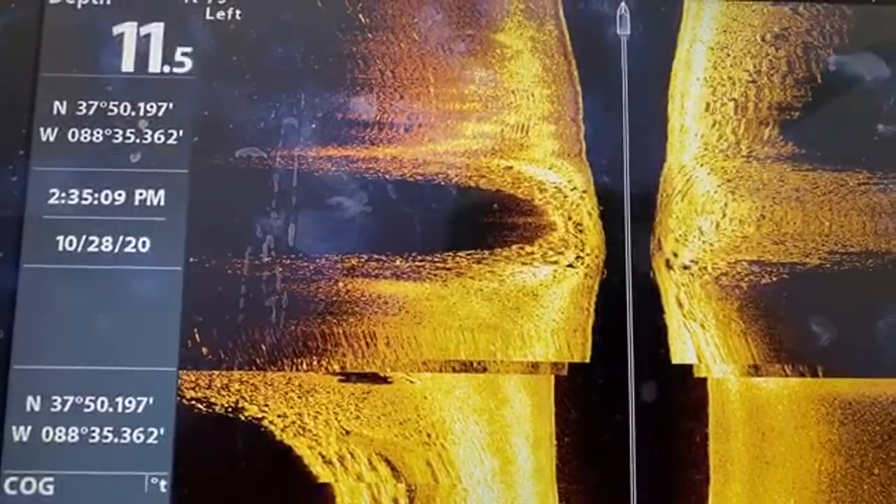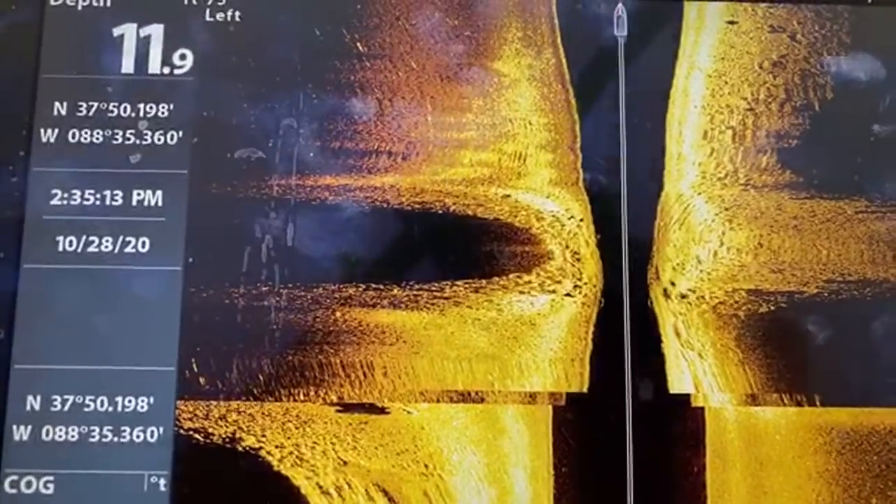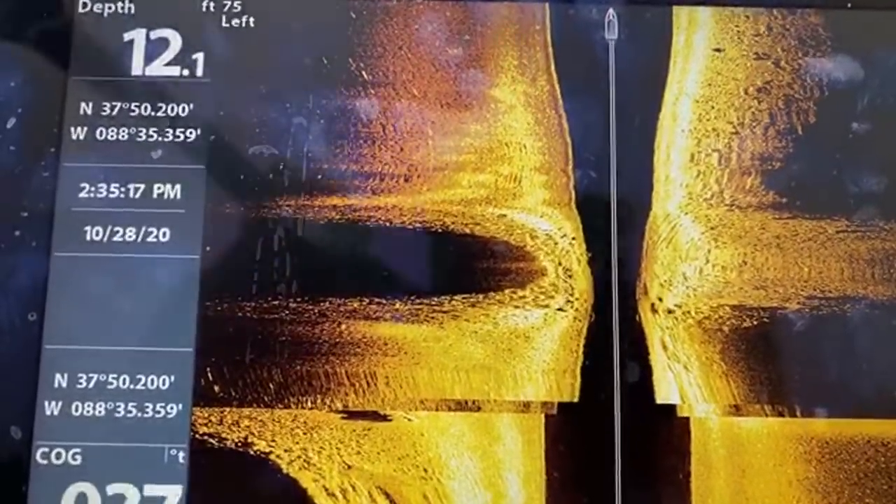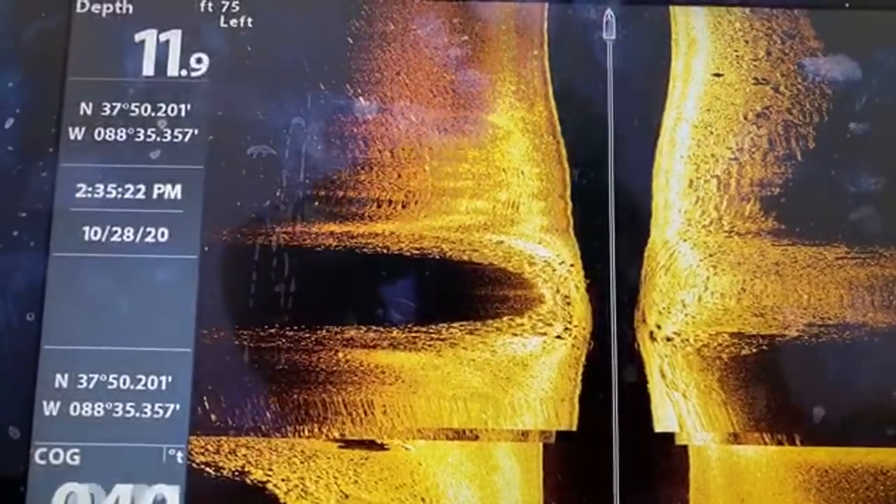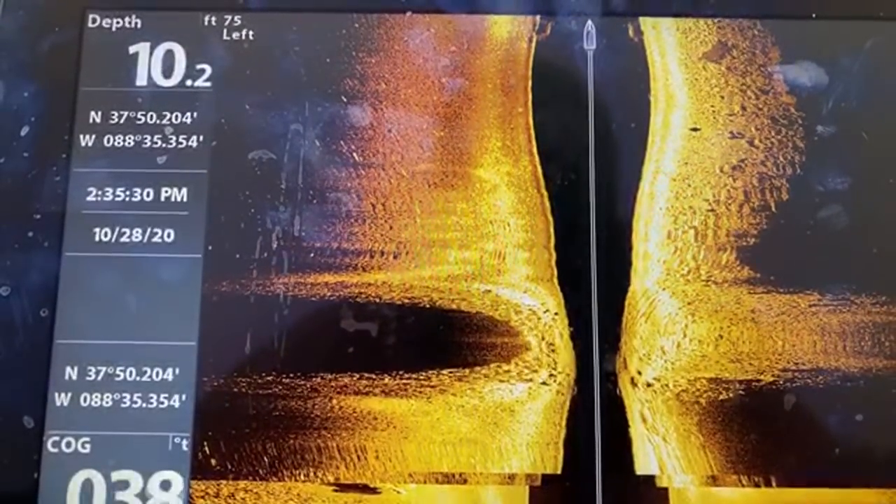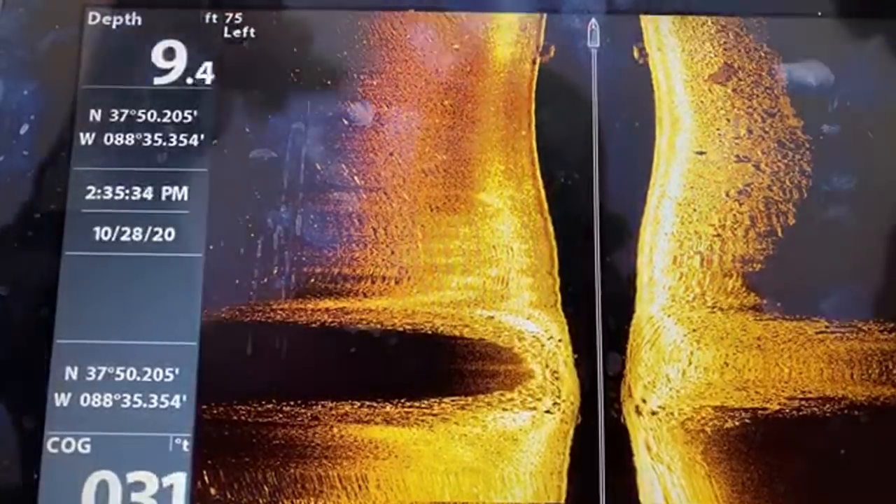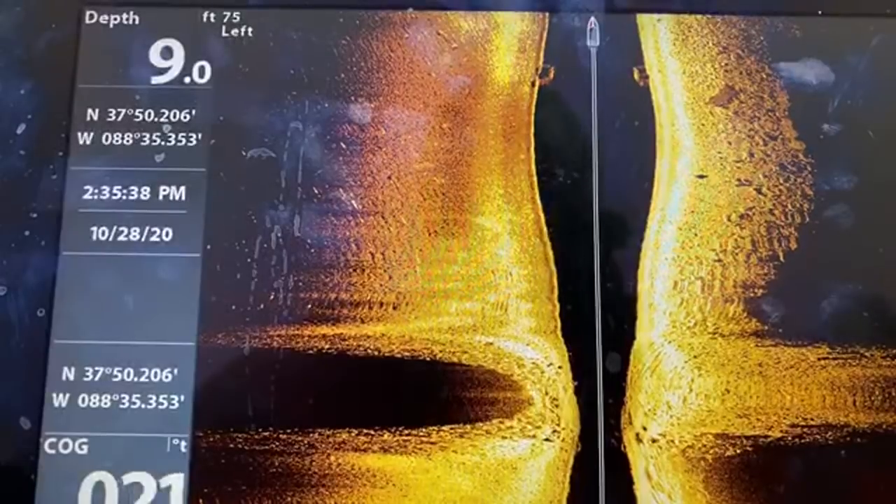This is a boat ramp, so the possibilities of there being a vehicle here is very great. Oh, sorry, didn't mean to hit it. We should be going over it right about now. Should be coming up on it. Oh, we're right over top of it, guys. You see how it went like that? We just went right over top of it.